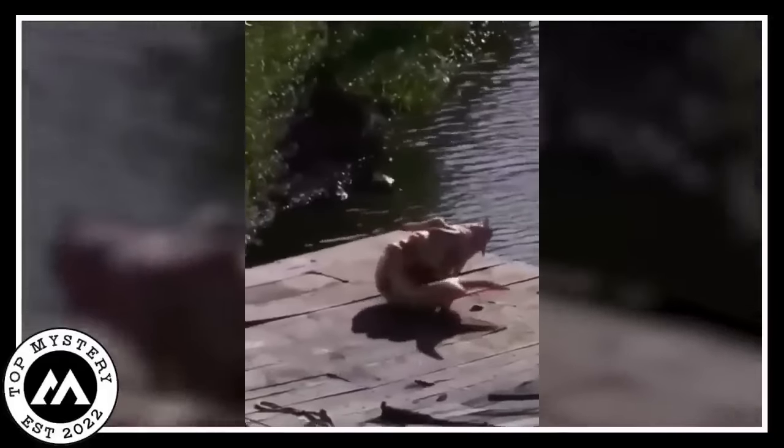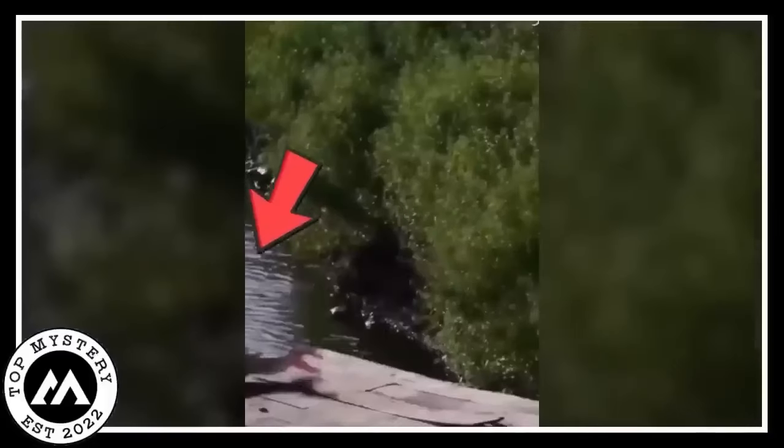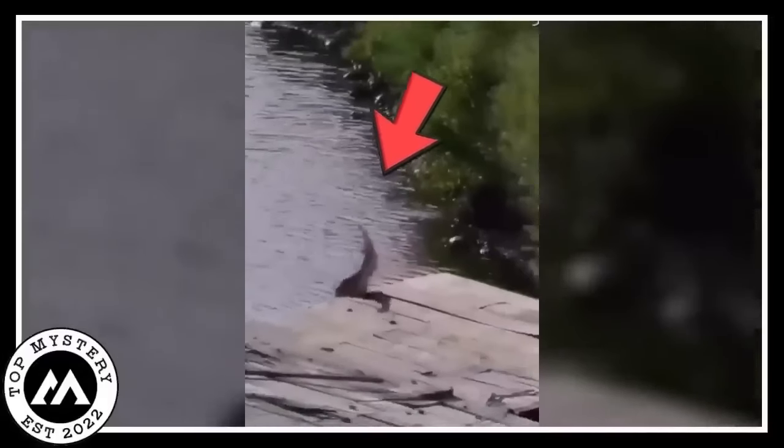A strange creature that looked like a tiny pink mermaid was seen on a wooden bench at the sea's edge in an odd moment that was caught on camera. This enigmatic creature hovered by the water, lending a magical quality to the idyllic seaside scene, and an enchanted scene was created. The pink mermaid abruptly jumped into the water, leaving a trail of amazement in her wake.